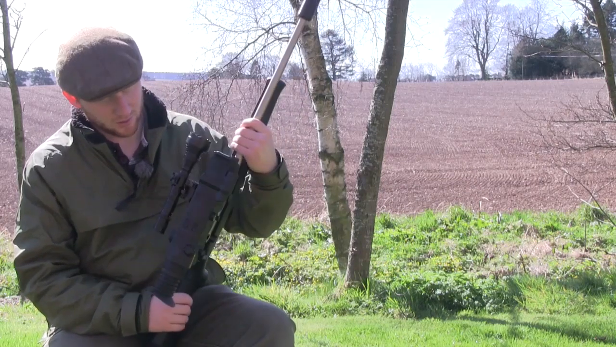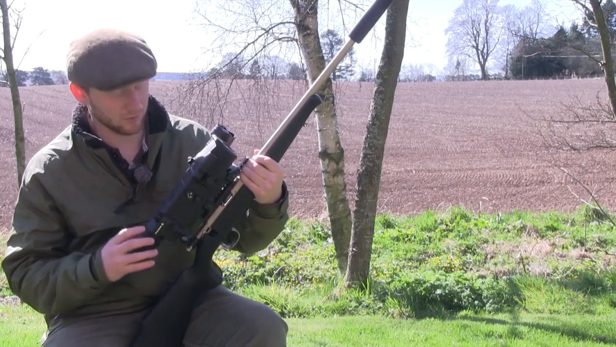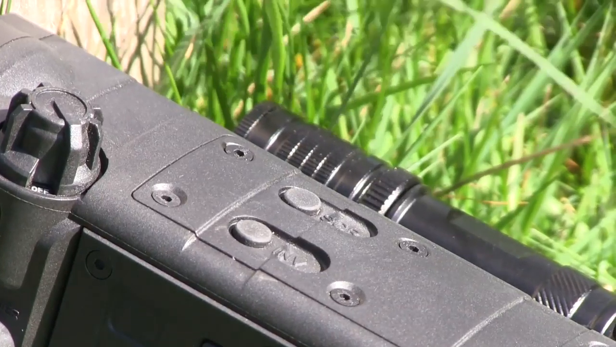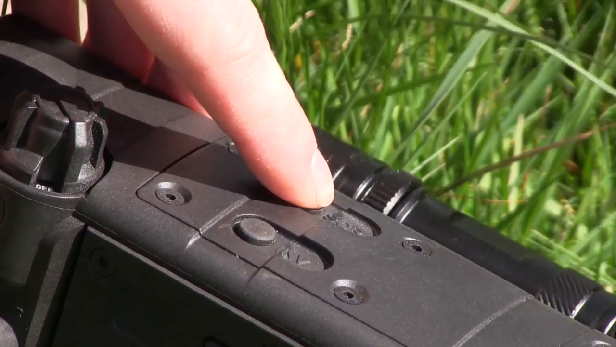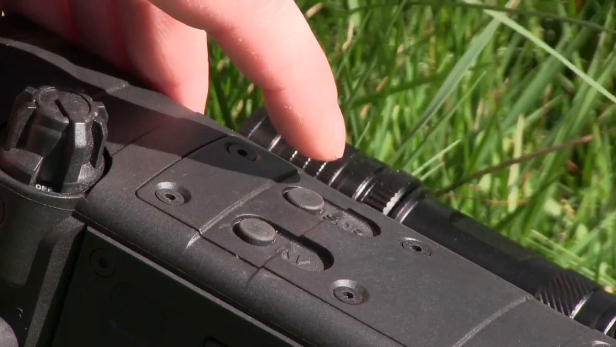And the only other thing that I'm going to show you is the zoom capabilities of the scope. It's another thing that I was having a look at last night, and I filmed so that you can see the difference between using the zoom and not using it. The picture is definitely a bit clearer without the zoom on, but you can see how it might help you in certain circumstances, and it's easy to operate as well. It's just a single button on top, and simply pressing it in will bring your zoom in, and pressing it again will bring the zoom back out.